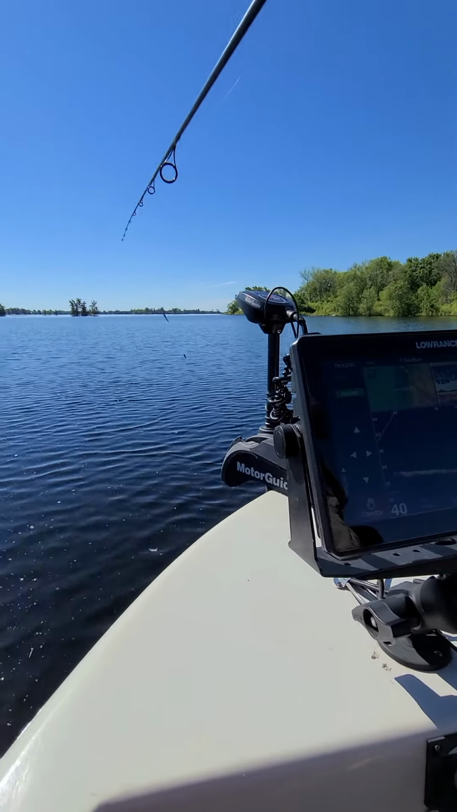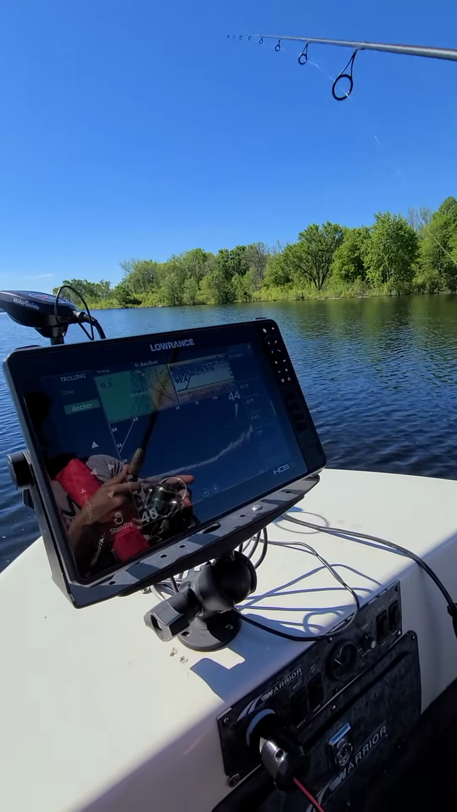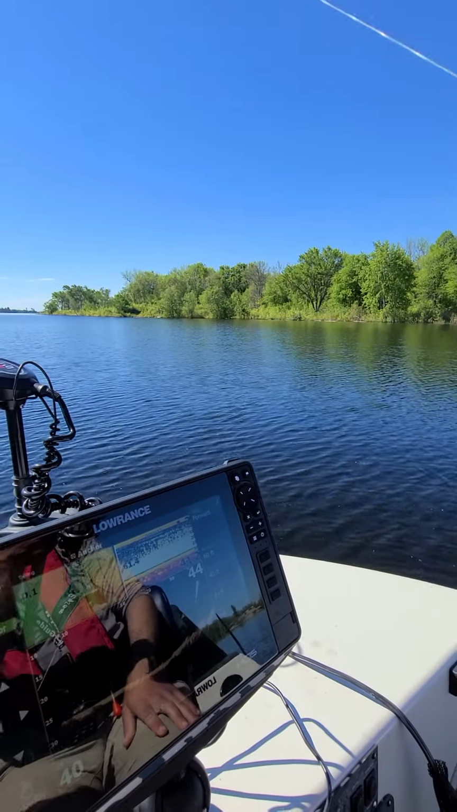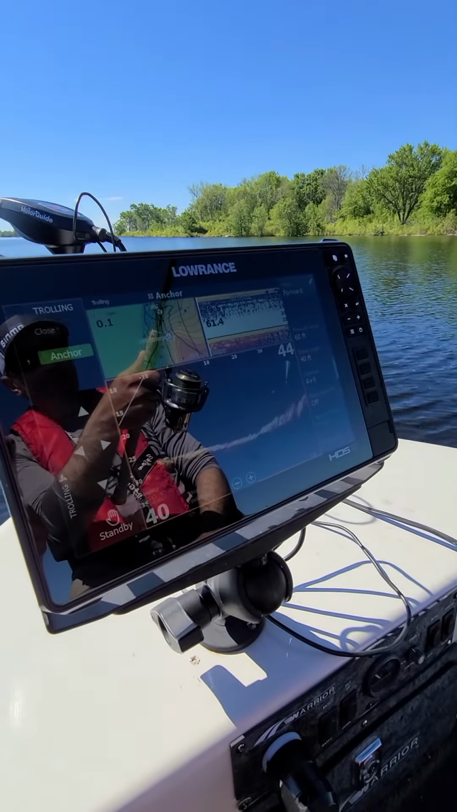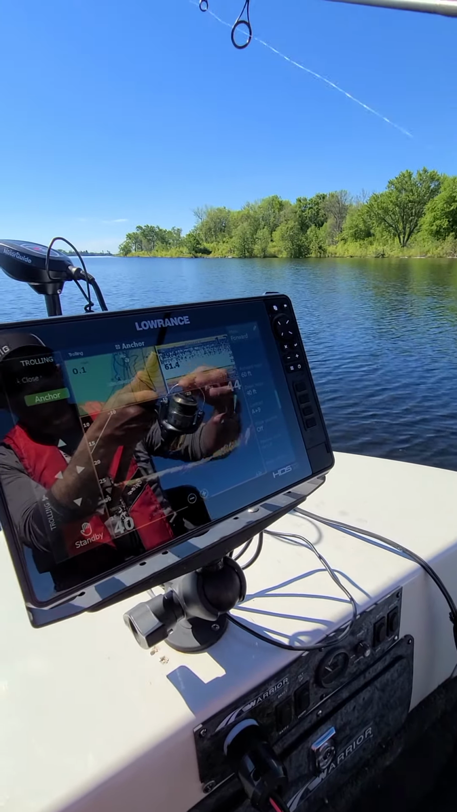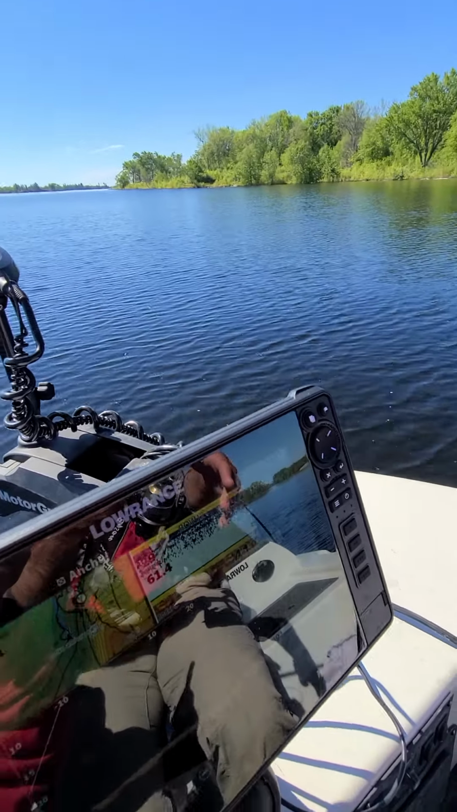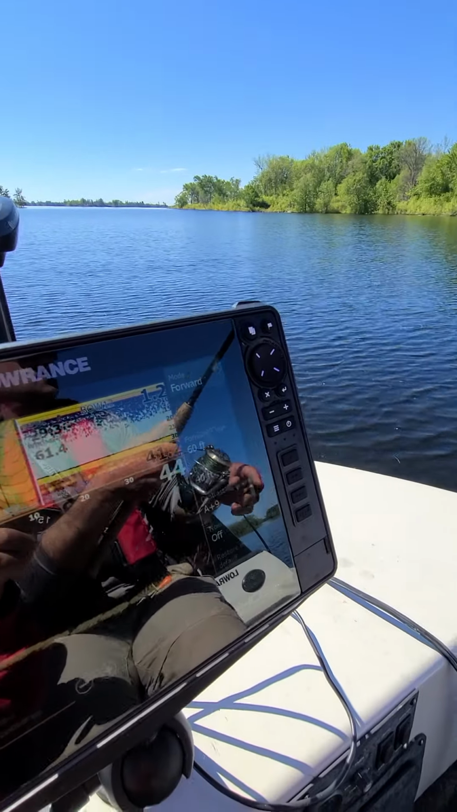What's really neat about this technology is it helps you pinpoint precisely where those fish are, how they're relating to bottom, and really increases your chances of catching fish. Now, the fish aren't biting like they have been today. They really haven't been biting, so we've been able to put it in front of their face, but they haven't been biting.